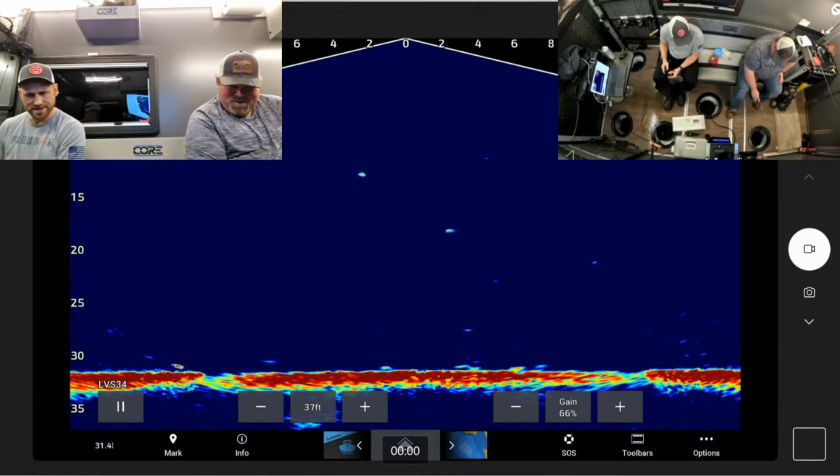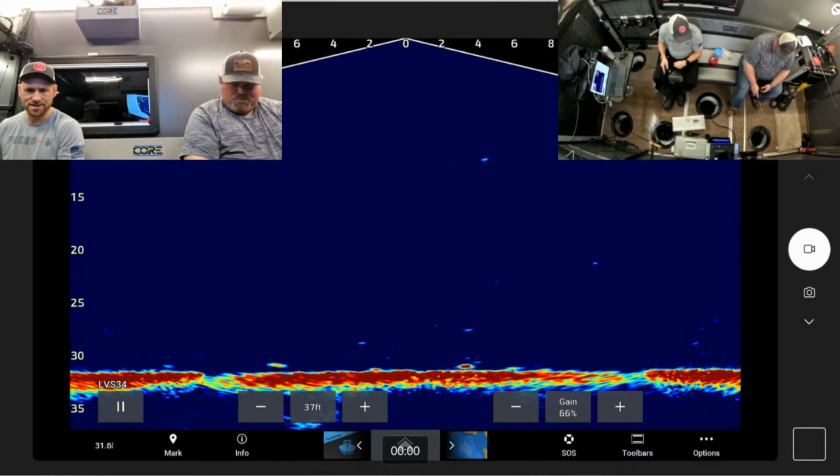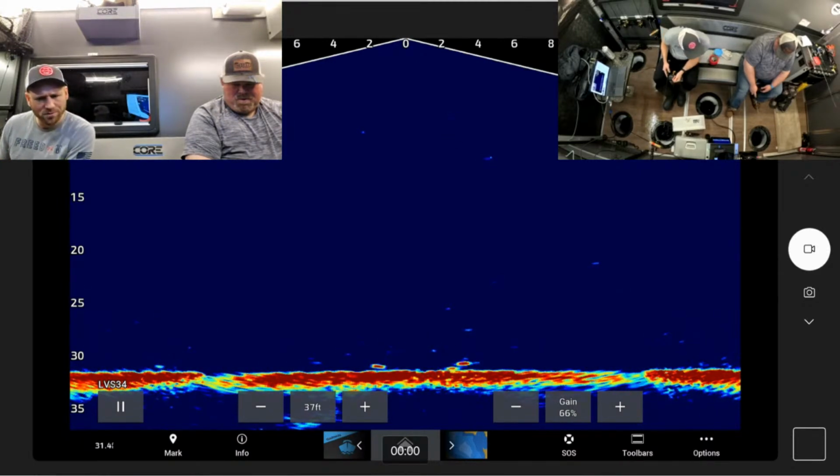It's insane. Oh yeah, that guy looks like he means business. Seems like he's floating down towards it. Doing a U-turn. Just going away from us, but... Oh, don't do that.